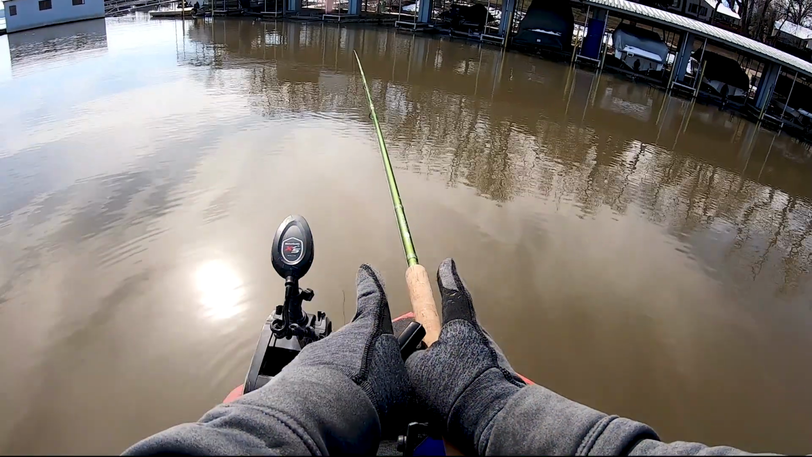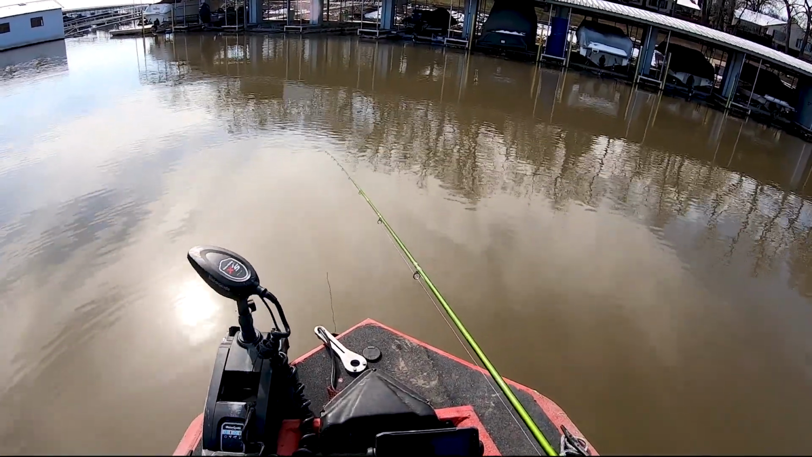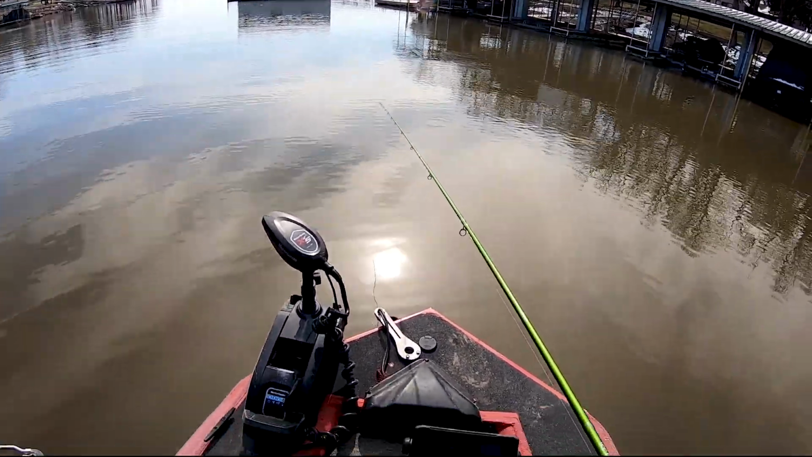So I found them on the 2D sonar. I know they're here, so now I'm just scanning back and forth because this thing has a beam at a 20-degree angle. It's very narrow and it's just shooting straight out. So I'm just scanning this area to find those red dots or dimes. They look like dimes on the LiveScope.